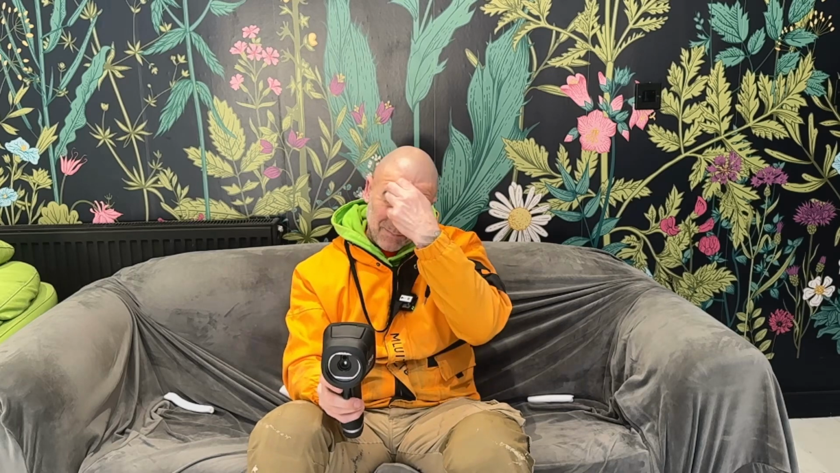So yeah, this is the FLIR thermal imaging camera, and I'm happy with it. I just need to get onto the people who sold me it and see whether they're going to honour sending out the bits that are missing. I'm going to do a video after this, and we'll see. I'll send this one out now, but the next video is going to be all about this company and the story of me buying it, just so other people don't make the same mistake.